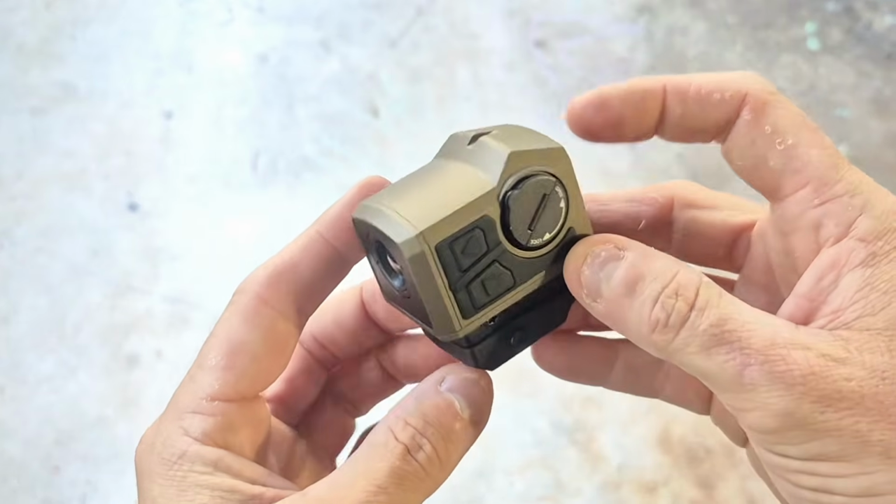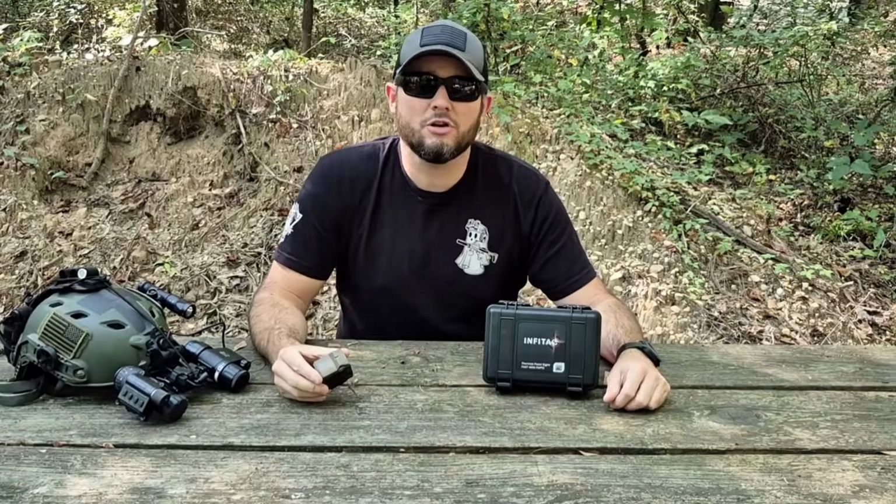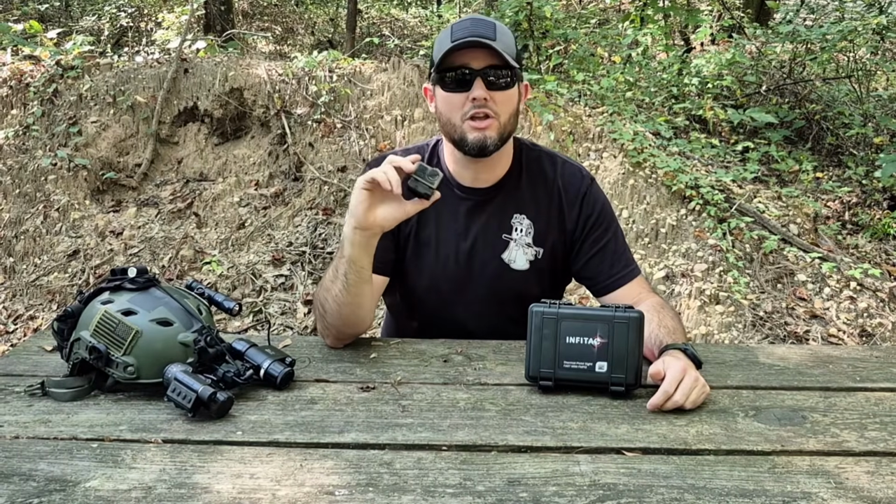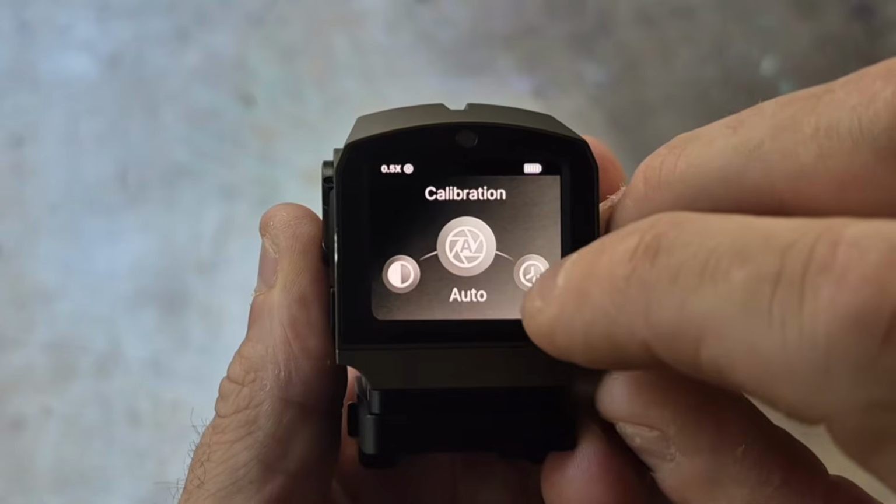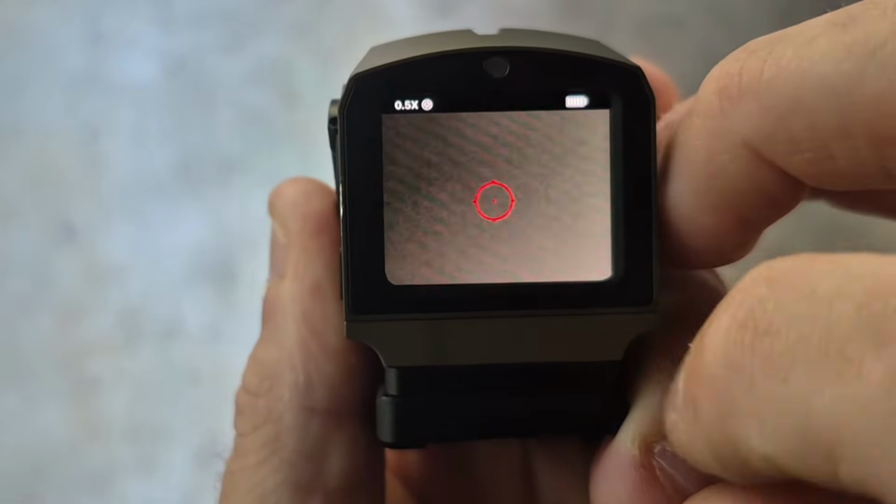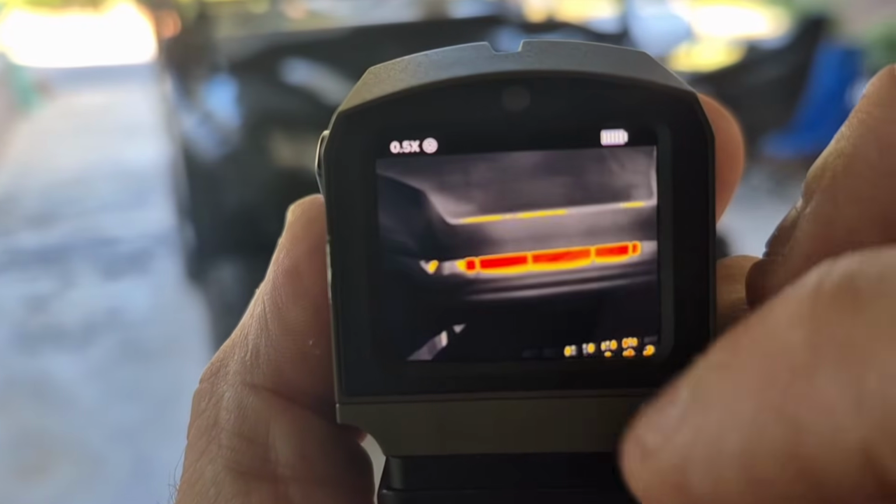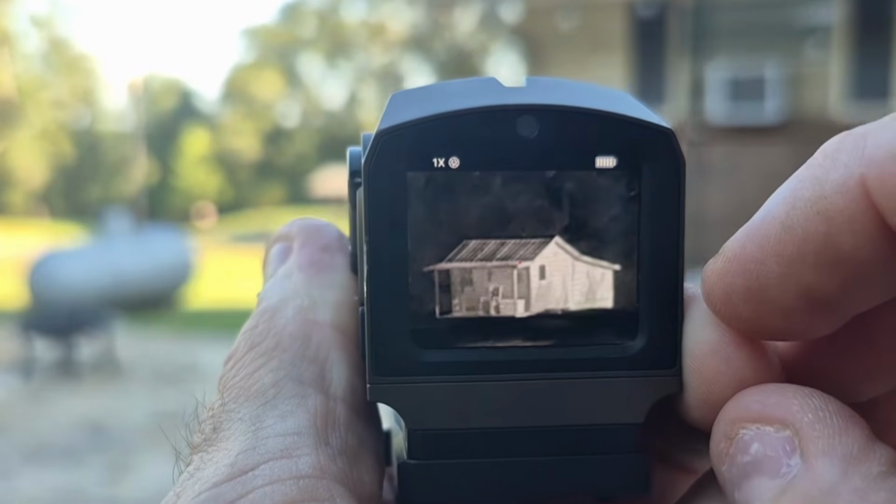Now I'm not going to begin to quote all of the technical specifications on this sight. A quick Google search would give you all of that. But some of the basics are, it has a 256 by 192 resolution, a 60 Hz refresh rate, and a 1.4 inch screen. It is also touchscreen, so going through all the different settings and zeroing is very simple and intuitive. It has 3 different reticles to pick from, as well as 4 different colors and 4 different color palettes. It also has a 1x zoom. All you do is pinch the screen exactly the way you would on your phone.